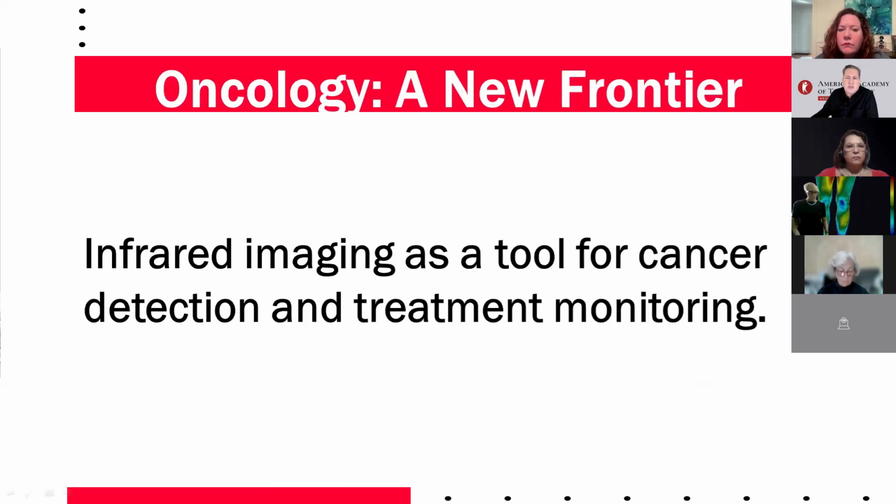In oncology, infrared is becoming a powerful tool for detecting tumor activity and monitoring treatment effectiveness by visualizing metabolic changes as a biomarker, and blood flow. We can get a non-invasive look at how tumors are behaving near the zero point, when they start into the development of palpable tumors.